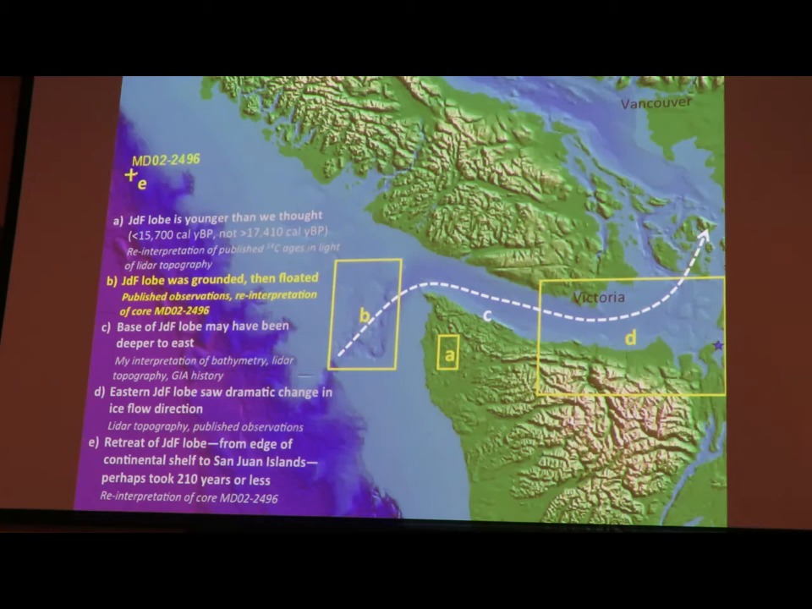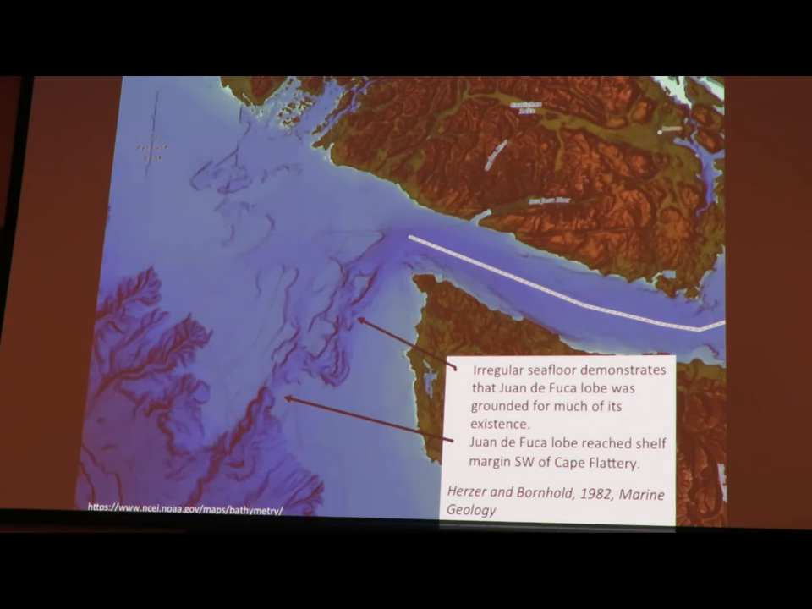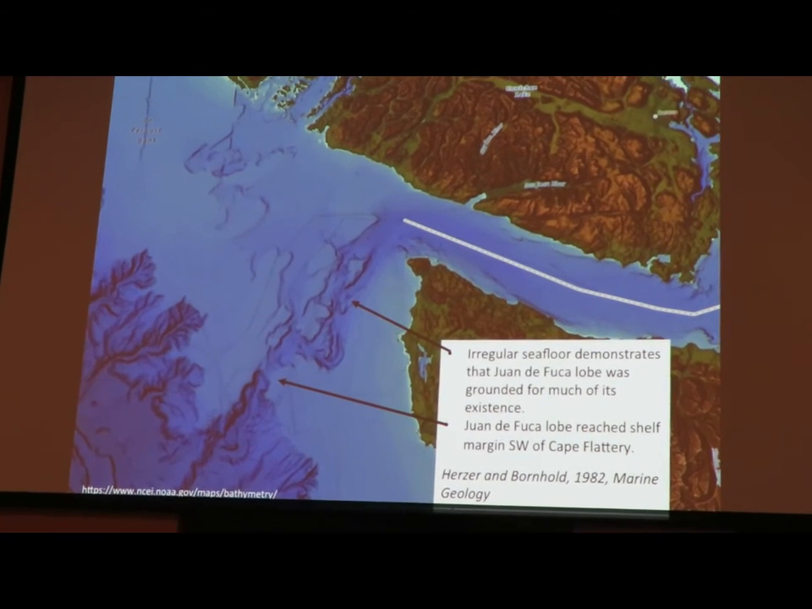Then we can go offshore and look at some work, again, done 40 years ago, and see that the Juan de Fuca lobe was grounded, and we know from other work that it later probably floated. So here, this is basically bathymetry, showing a very complex irregular bottom that looks like the tunnel valleys of the Puget lowland, that show that the Juan de Fuca lobe was grounded. Hertzer and Bernhold also had the benefit of grab samples and some coring they did, and that confirmed to them also that the Juan de Fuca lobe rode on its base. It was not an ice shelf floating.